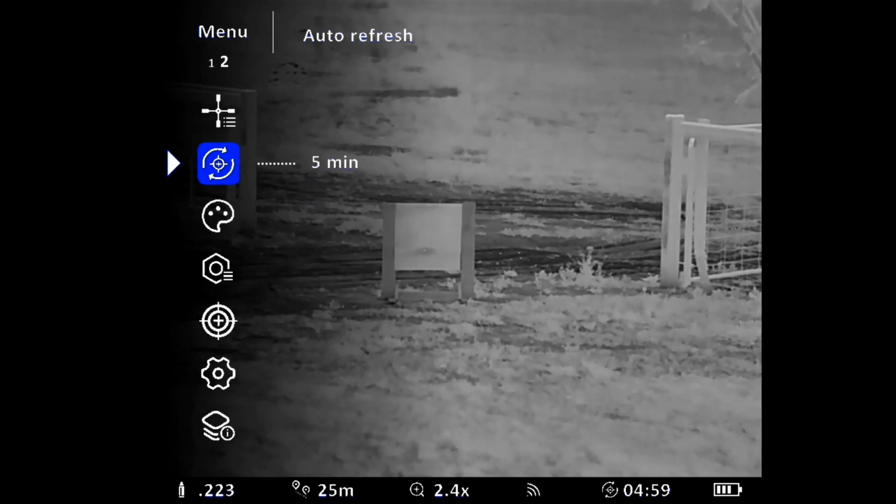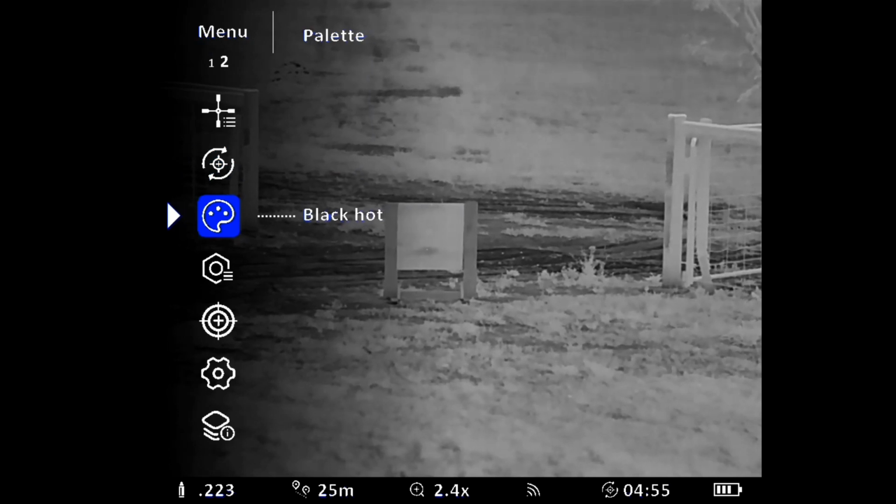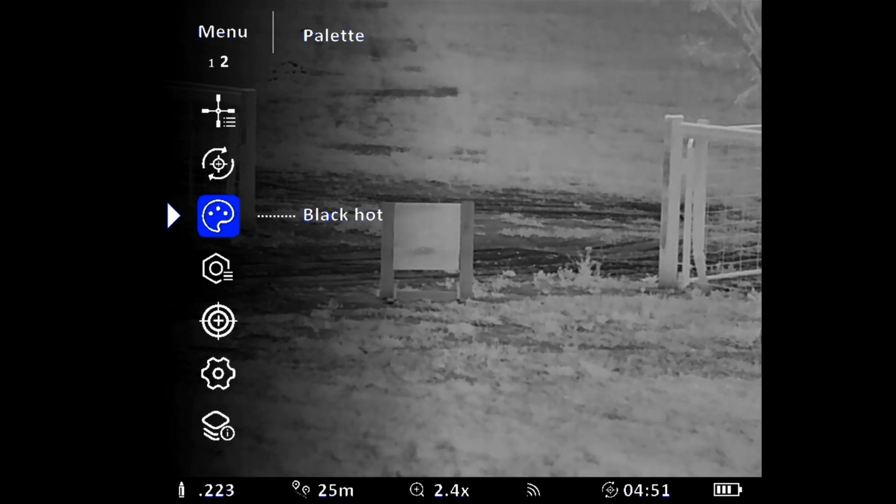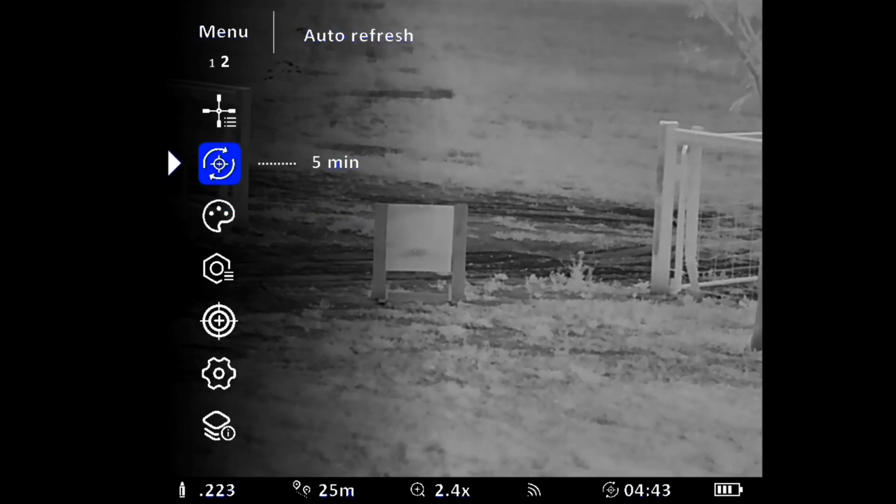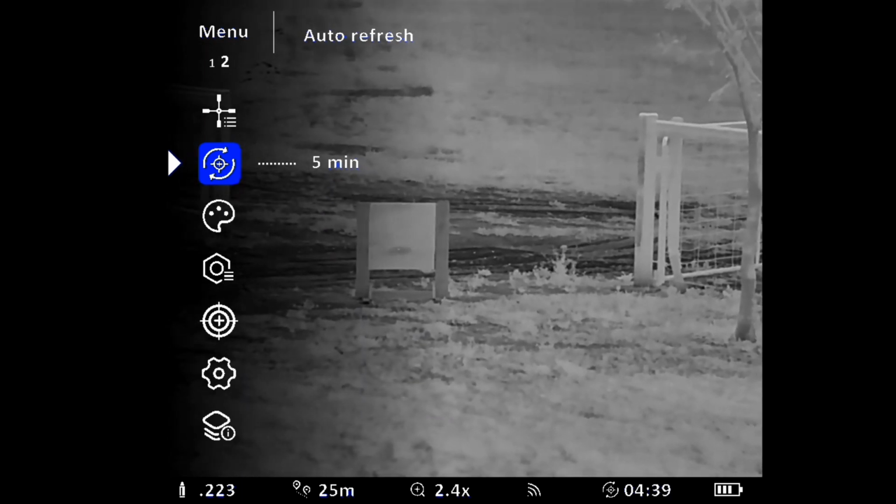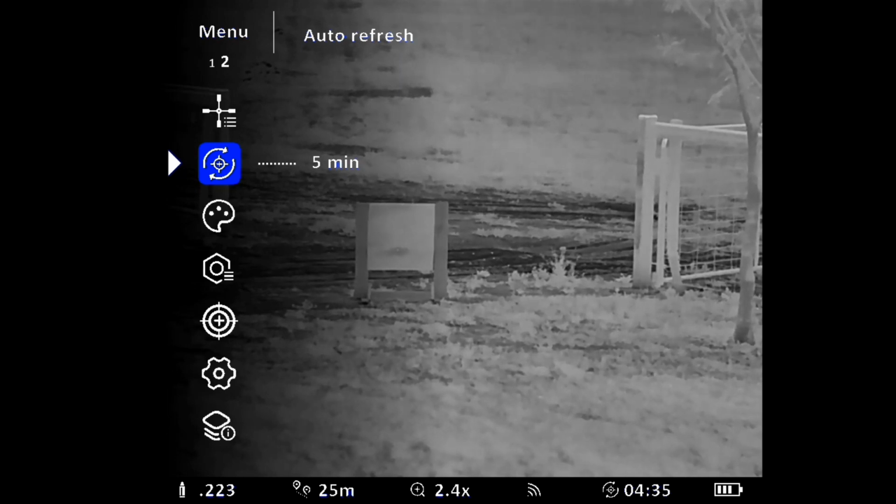So I'd set it to go every 5 minutes, and you don't need to worry about image quality disappearing. Some people like to have it off all the time and just calibrate it when they need to. So just when you're going to take a shot, it doesn't recalibrate and freeze the image up for a second or so.